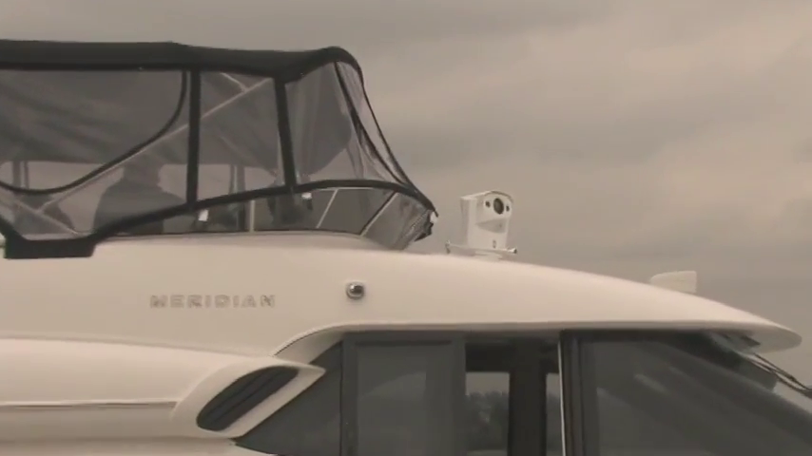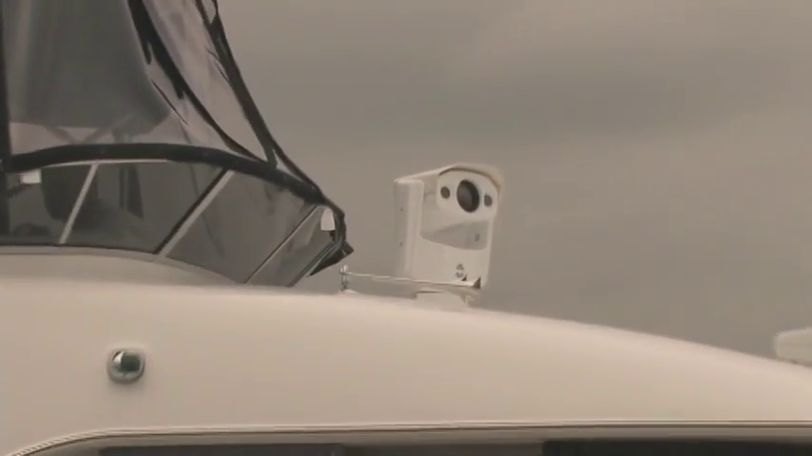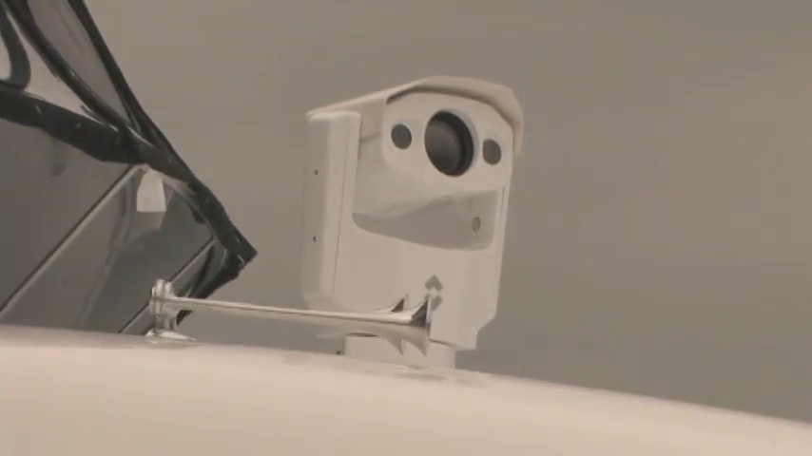Voyager 2 is a powerful multi-sensor mid-range thermal night vision system. It features 2 thermal imaging cameras and 1 daylight low-light camera.